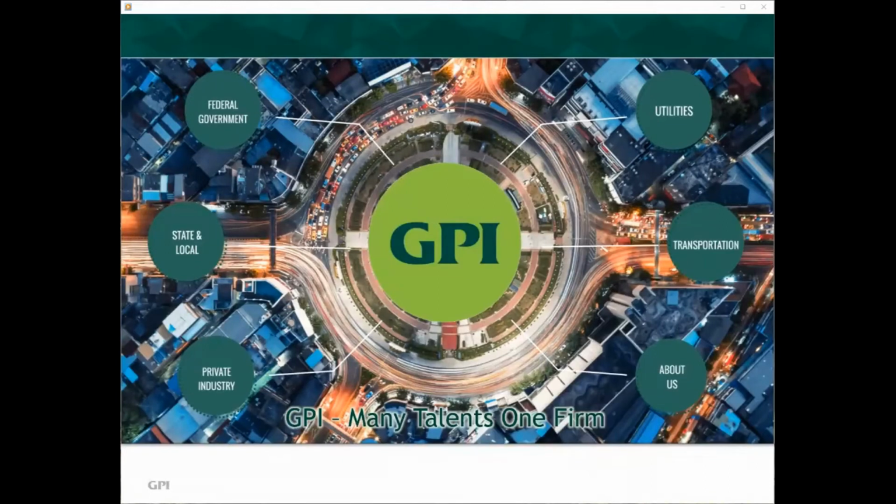GPI provides geospatial mapping services to multiple vertical markets, including the federal government, state and local agencies, private industry, utility companies, and transportation agencies such as state DOTs. Our axiom is GPI, many talents, one firm. Our staff is comprised of expert personnel with geospatial certifications to ensure a quality mapping product is delivered on time, every time, and within the project budget. These include multiple certified photogrammetrists, public land surveyors, certified survey technicians, certified mapping scientists, and GIS professionals.